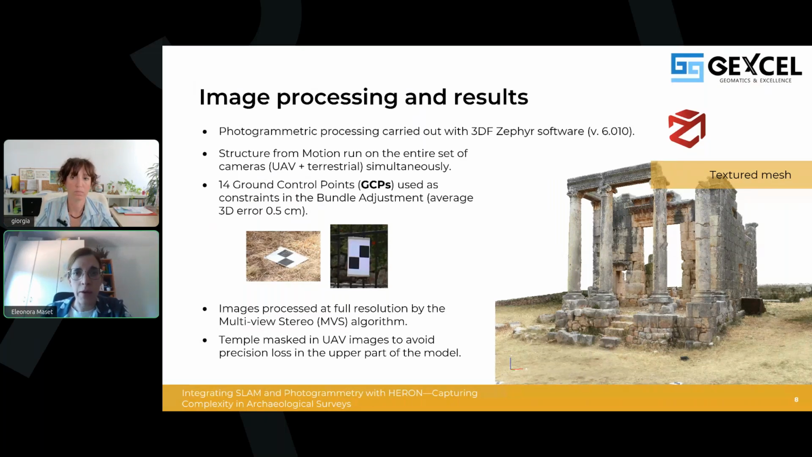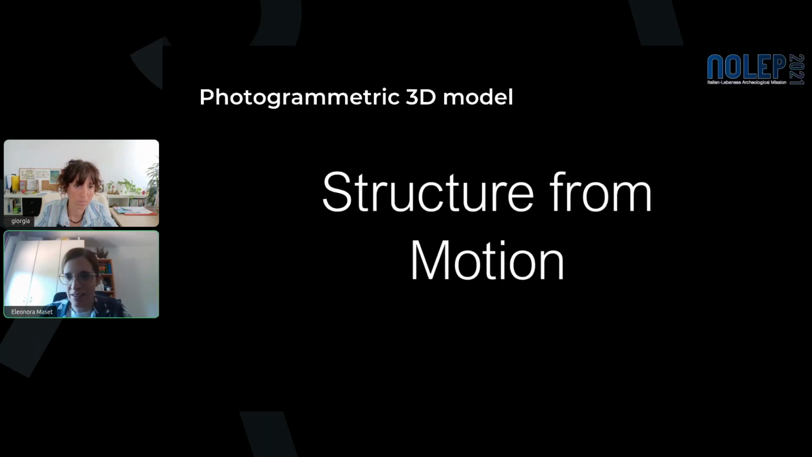Then the dense point cloud was generated using the images at full resolution. And in order to avoid precision issues and noise in the upper parts of the structure, we also masked the temple in the higher altitude UAV images. So now I ask Giorgia to start the video of the photogrammetric results.